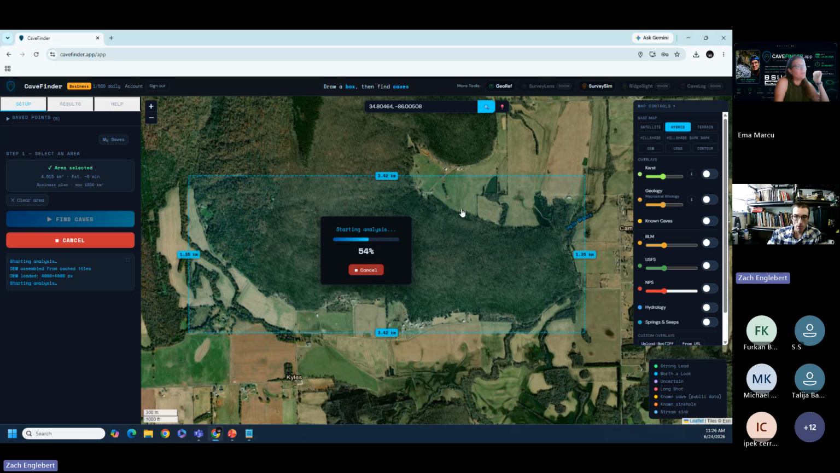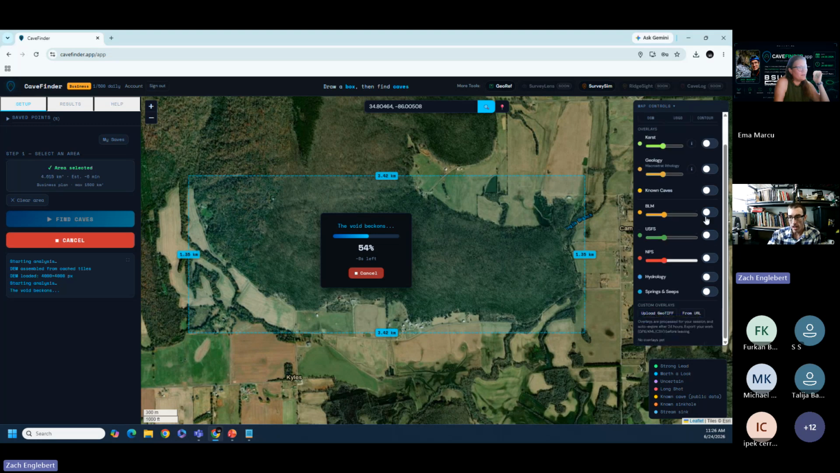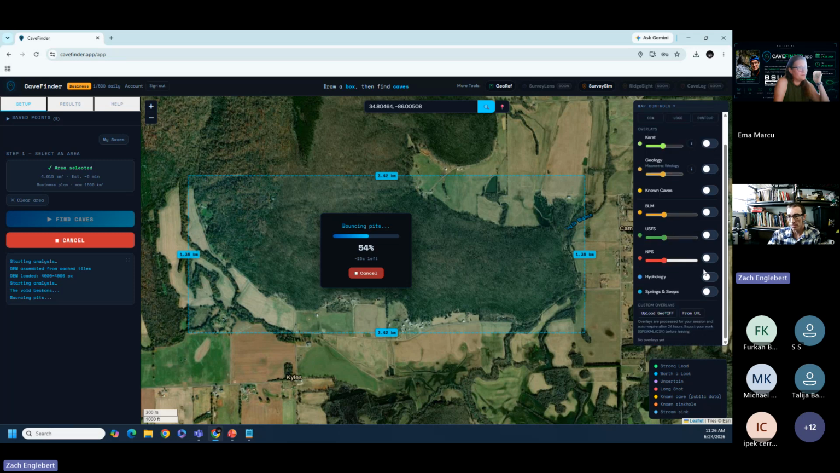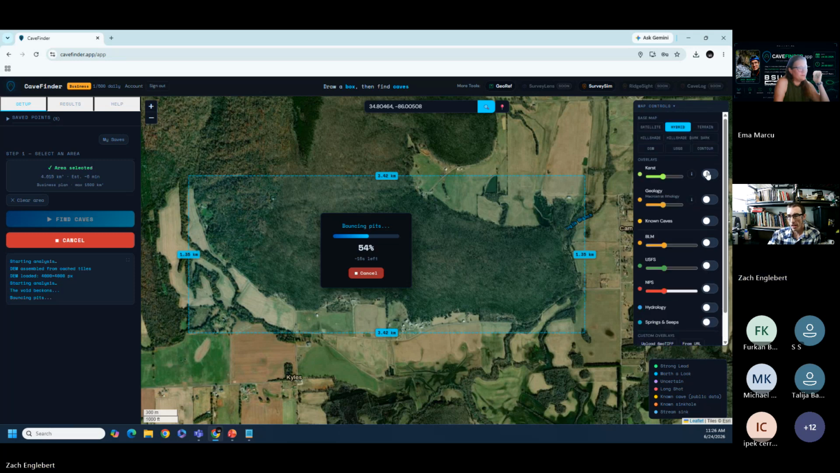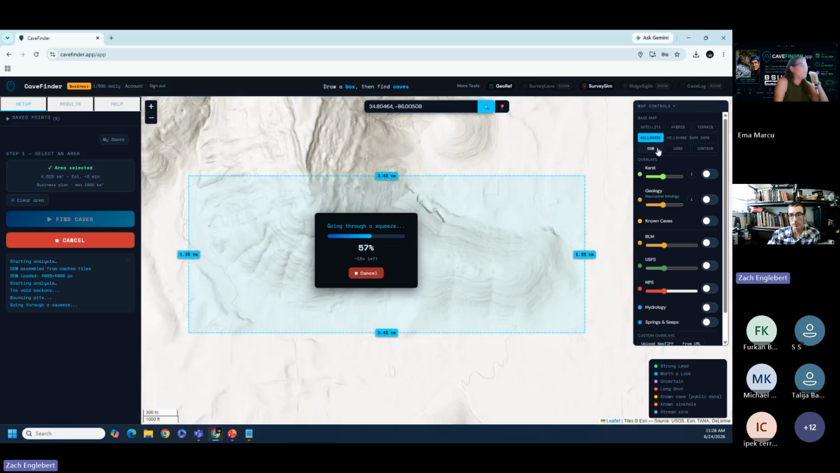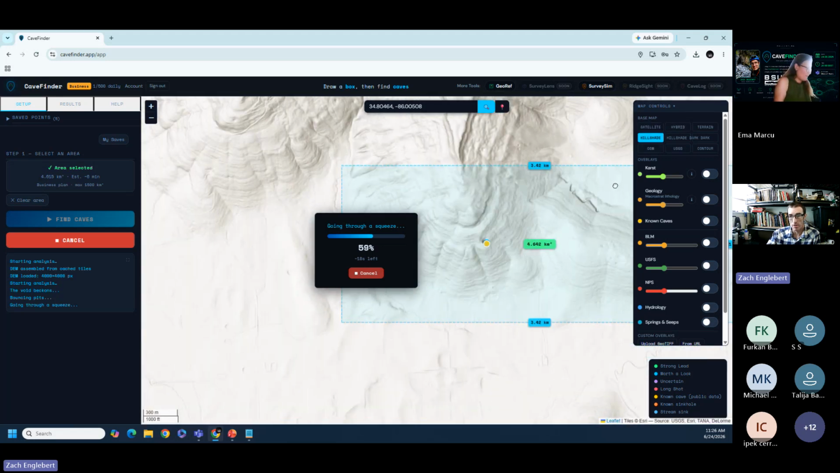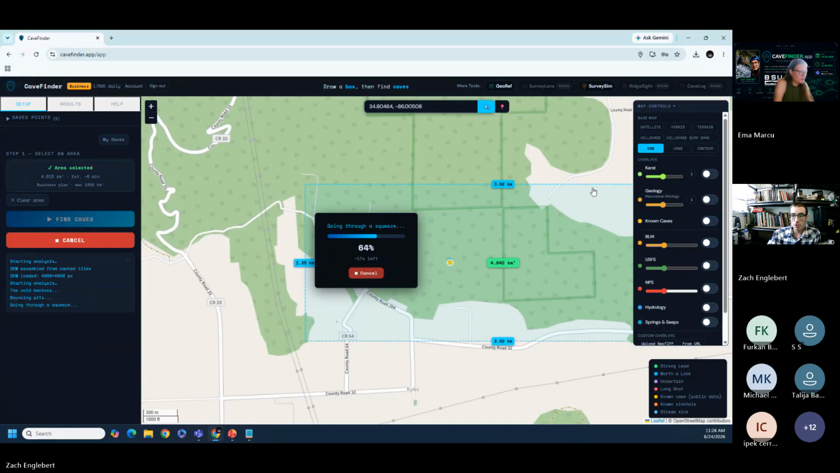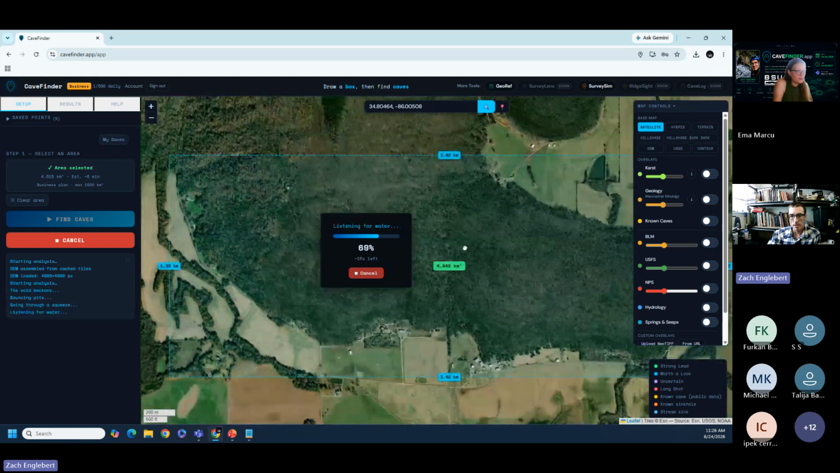I can tell from how fast it's going, it already has the LiDAR data cached for this area, so it shouldn't take long. Over here on the right, I have land layers, which are more specific for United States users. I have various layers to look through. Here's a LiDAR view, hillshade. I'm sure some of y'all are familiar with that. Street view, just going through some map layers while we're waiting on this data to load.